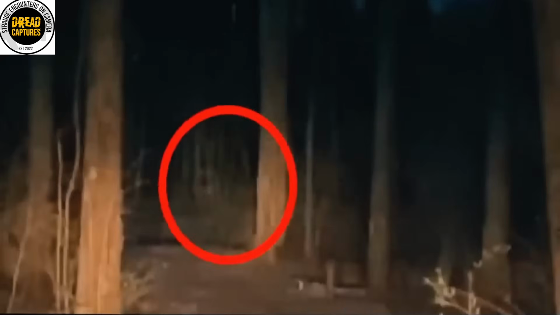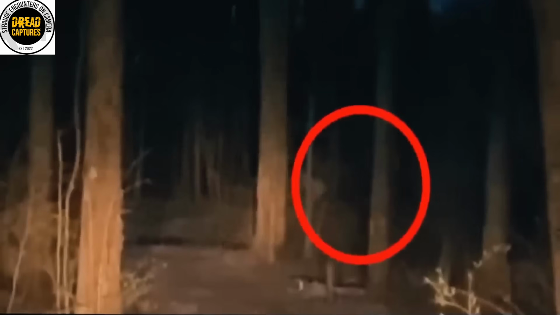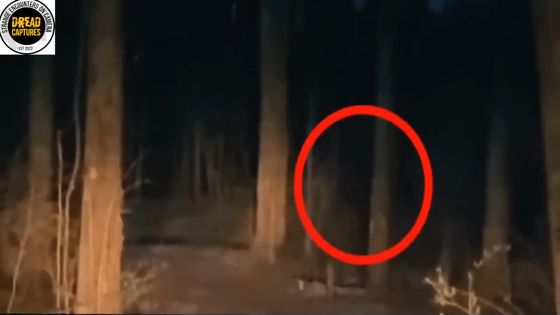A man and his family pull into the driveway of their out-of-town cabin. They haven't been here in a while. Well, they're about to get the scare of a lifetime. The headlights pan and almost immediately we see what we're here to see. This figure dart off to the right. I mean, what is that?